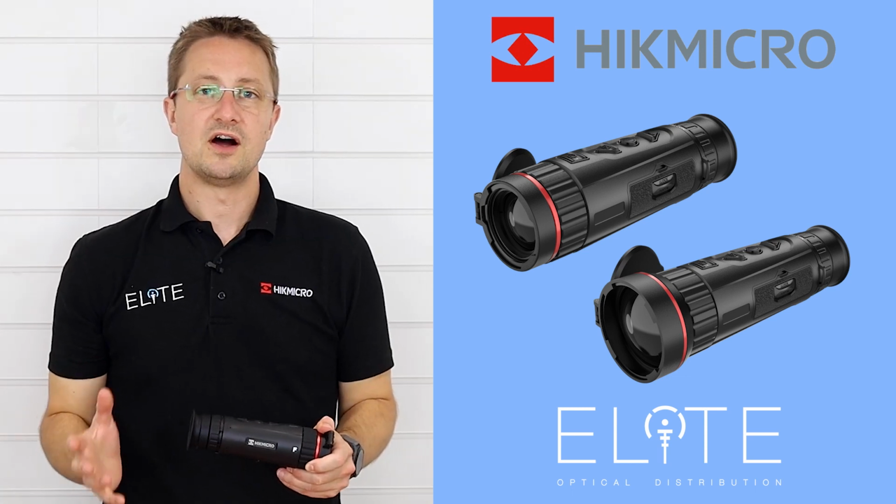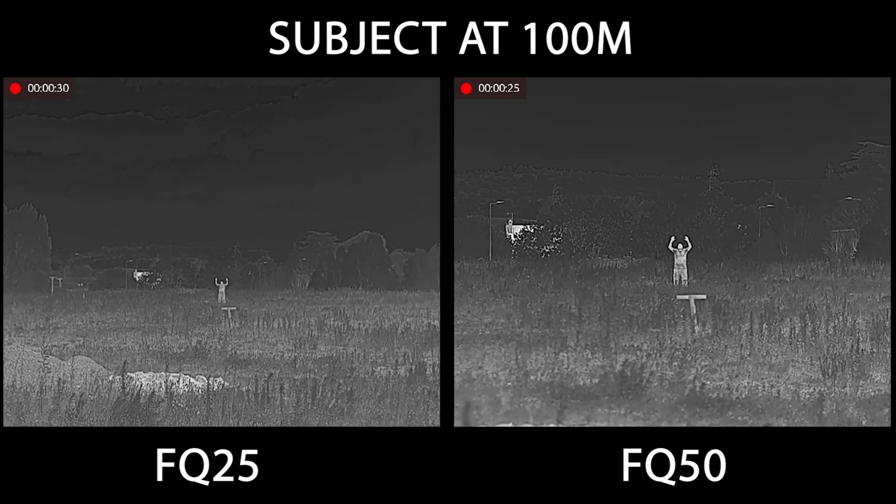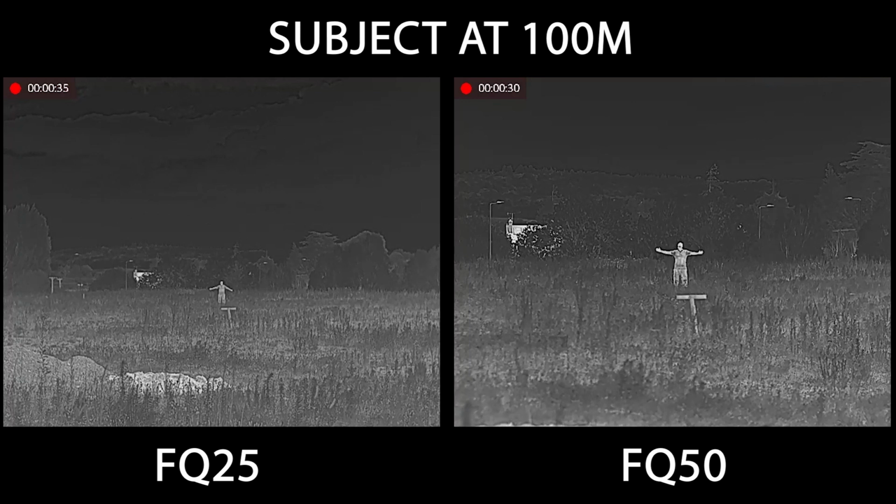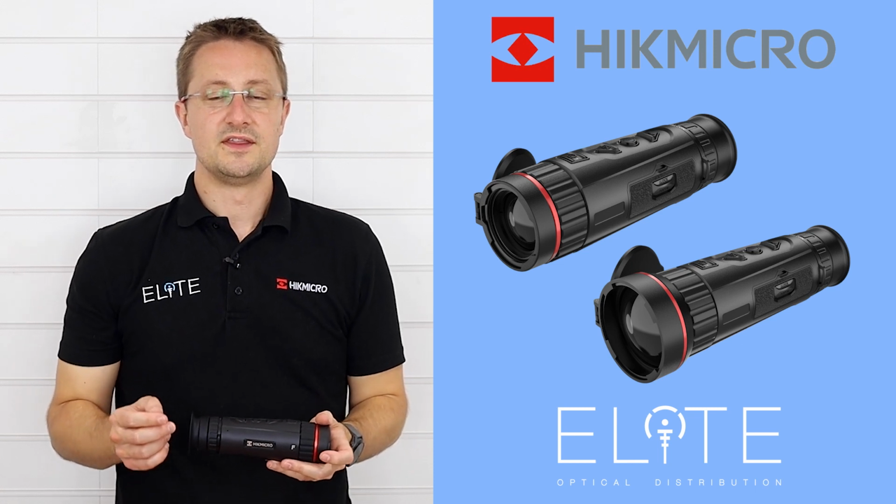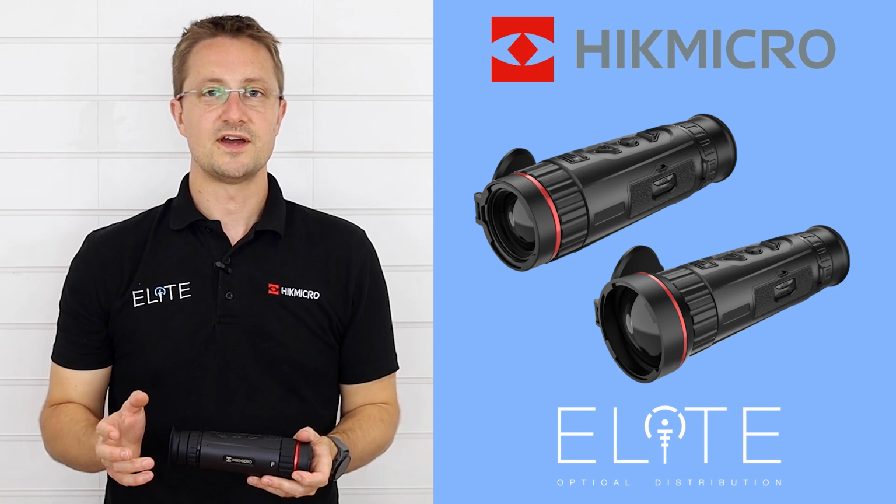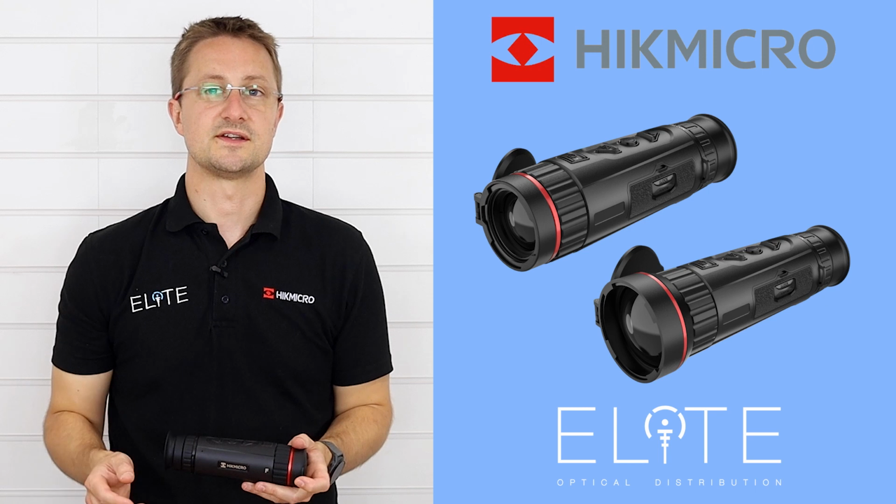Now's a good time to talk about our naming logic. This is the FQ25. The F stands for Falcon, so this is the Falcon product series. The Q is the sensor, so we've got FQ or FH for different sensors. And then the numbers at the end are the focal length, and that defines the magnification of the unit. The Falcon is available in 2 sensor resolutions, the 384 by 288 H sensor and the 640 by 512 Q sensor. So if it's an FH, it's the 384. If it's the FQ product, it's the 640 sensor.